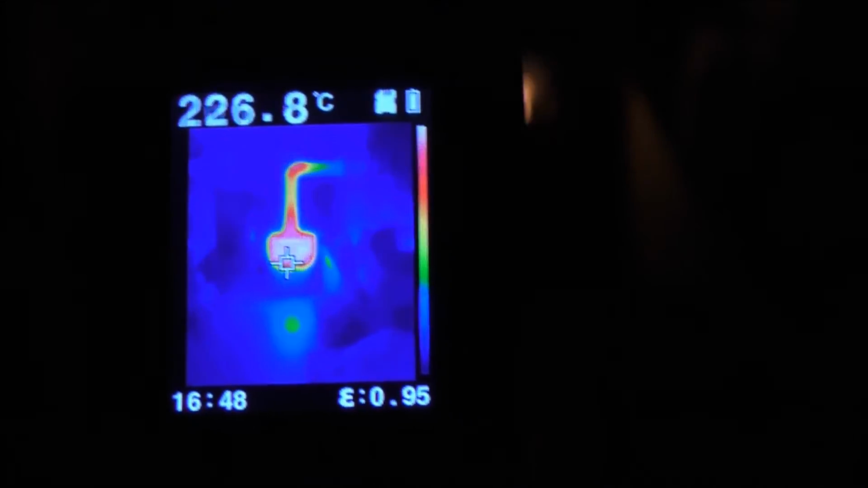That fan seems to be doing the trick. Okay, so fireplace is venting very well. Shut the door. Woo.